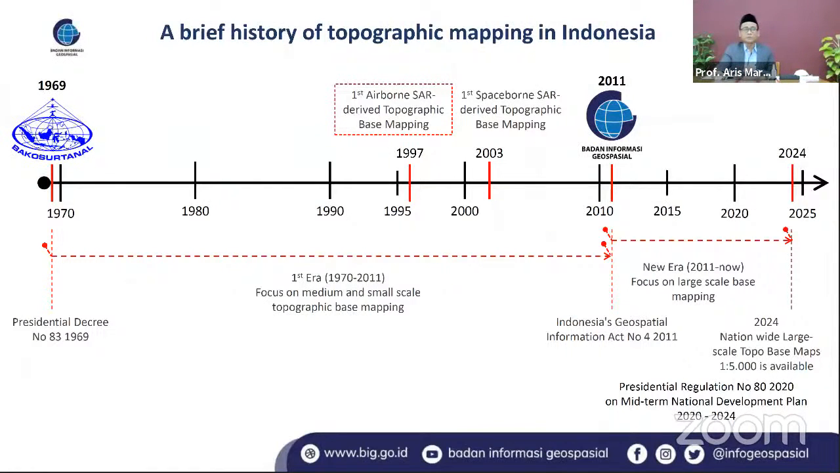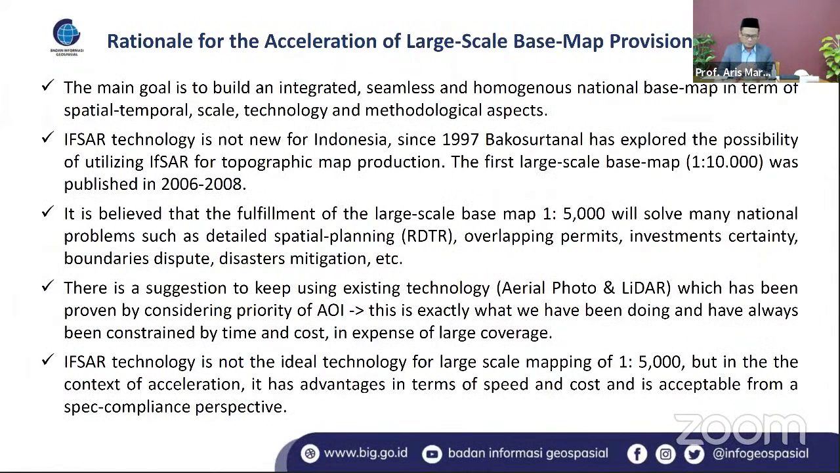But anyway, we should do this large-scale mapping using several technologies. Since 1997, as I mentioned before, we have used InSAR technology. We believe that to fulfill the 1:5,000 scale, we should use a combination.